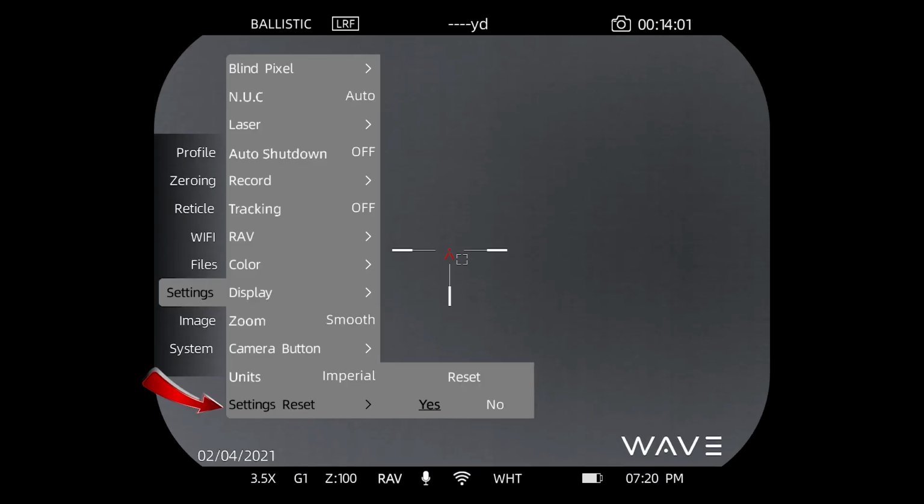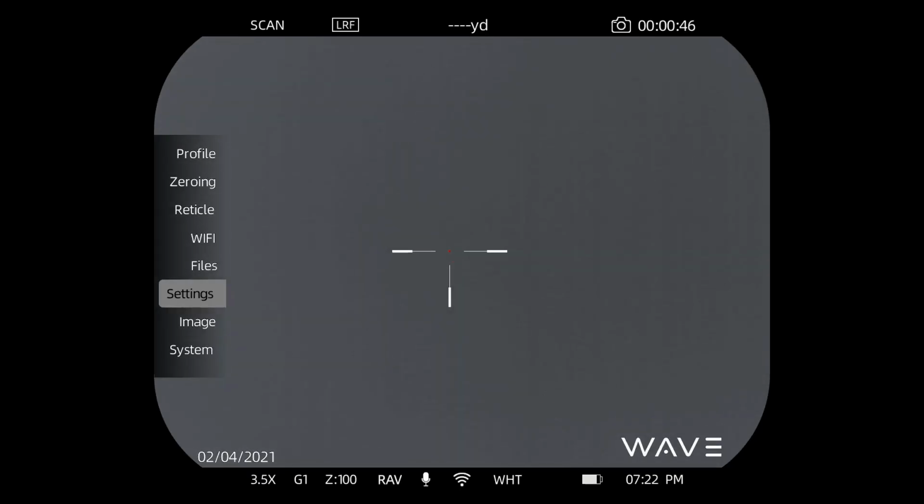And then settings reset. If you want to reset the default settings of the device back to their factory defaults, you can press yes here. Doing so does not wipe out your zeros or your gun profiles. It just brings things like what colors you have selected back to the default setting. It changes the laser runtime back to its default setting. All of those camera button settings are returned to their default. Okay, so that's your settings.